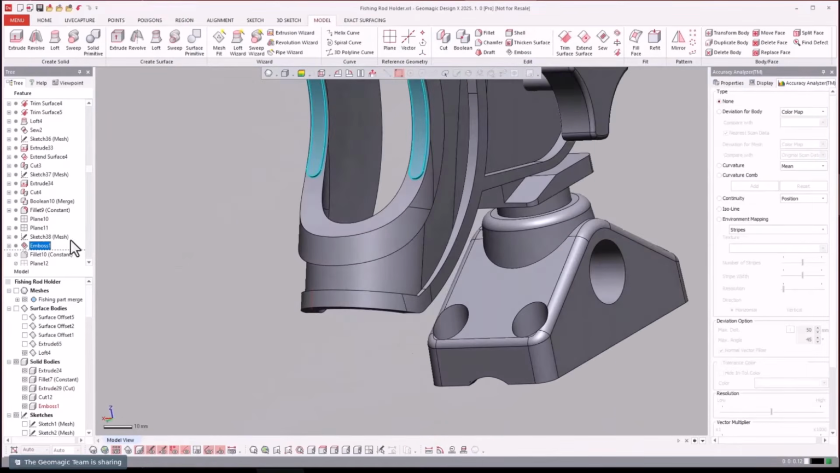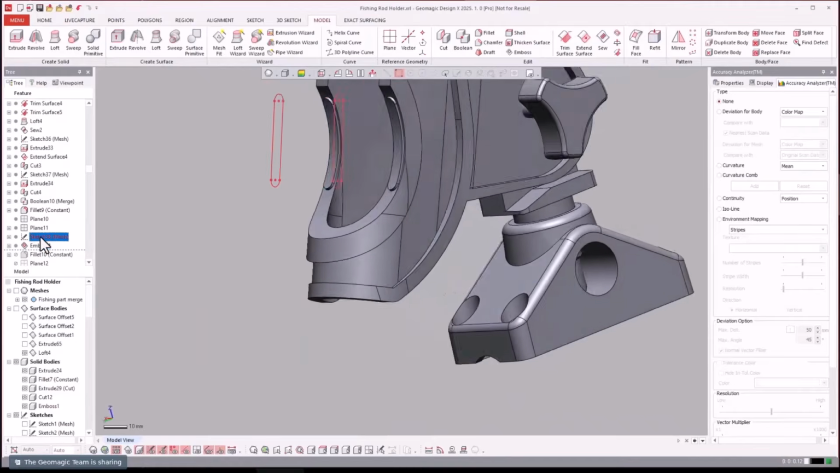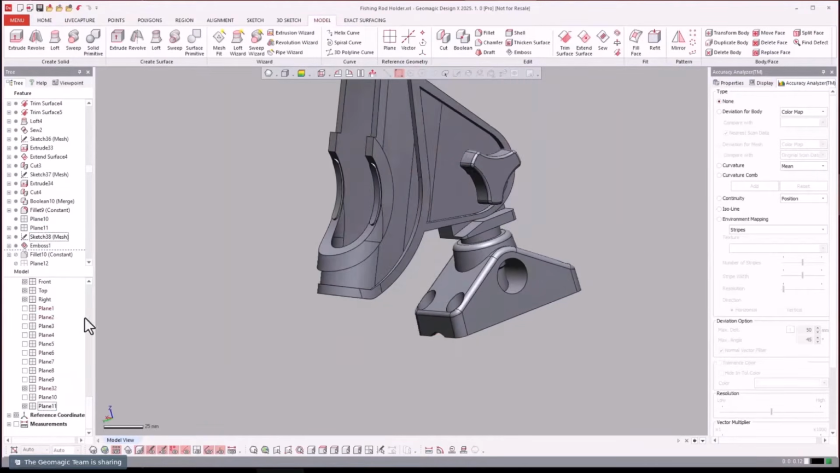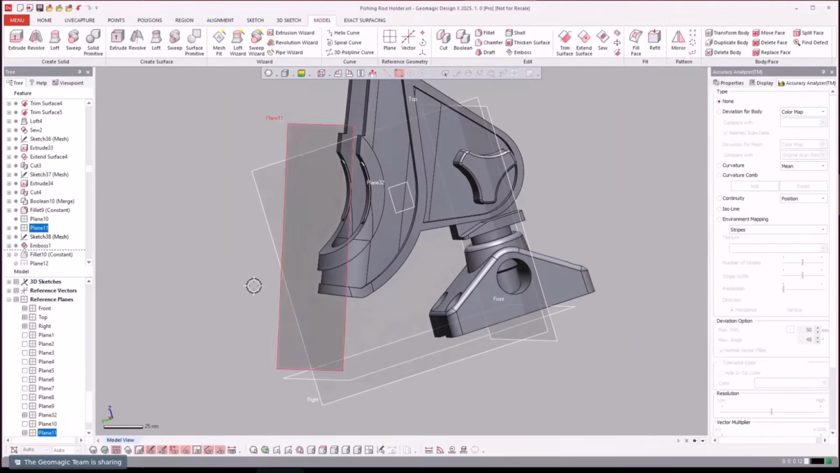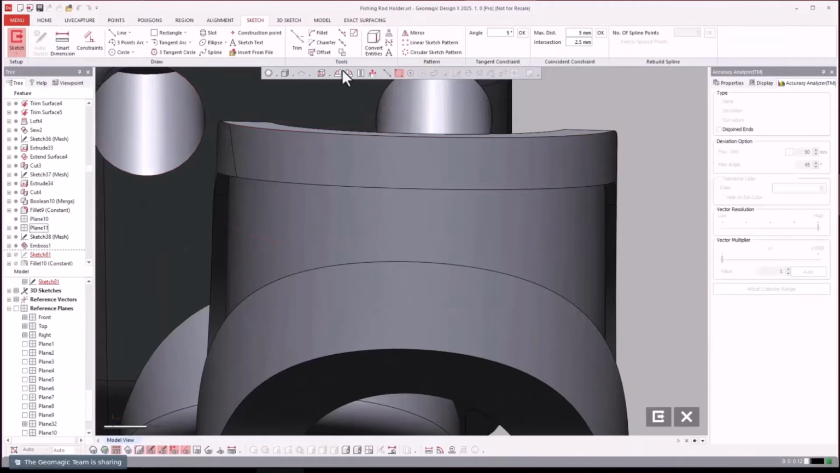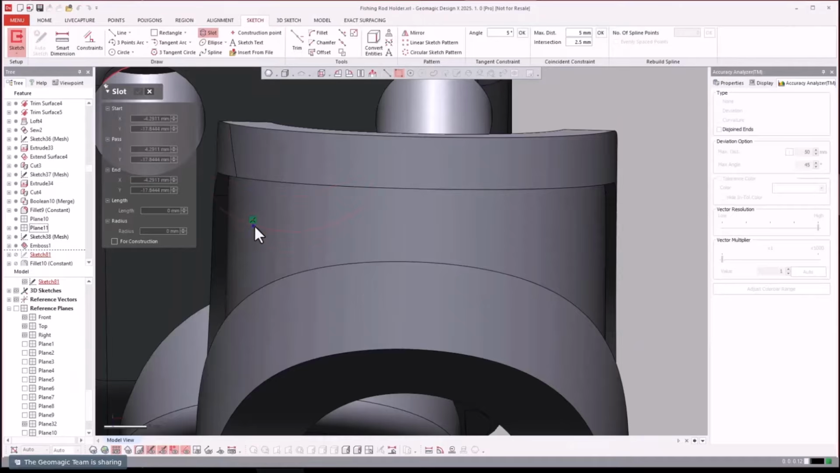We'll do it right here as well. We'll find that plane right there, and we'll turn all the planes on. I know it'll bother some of our users out there that don't like showing the planes all the time.